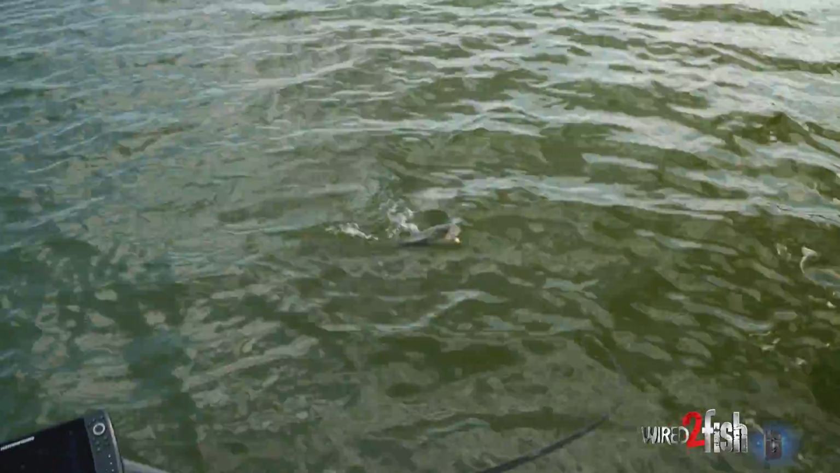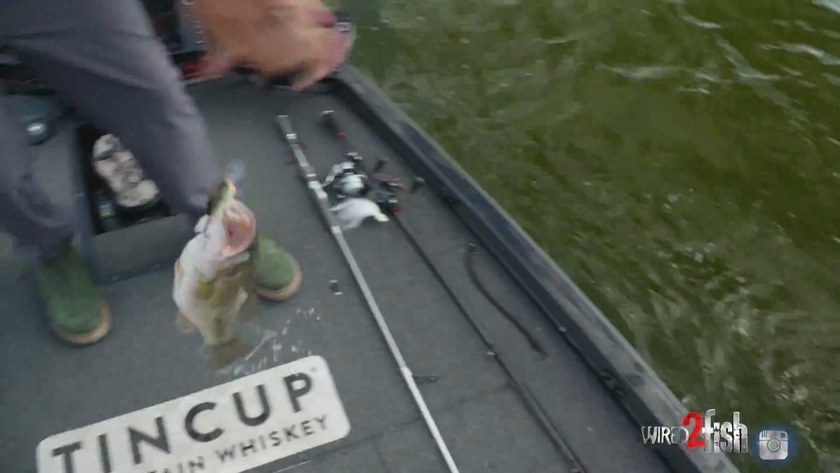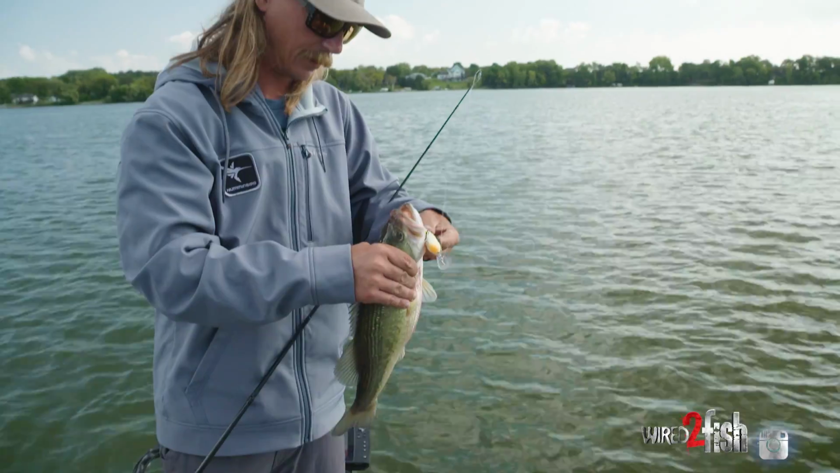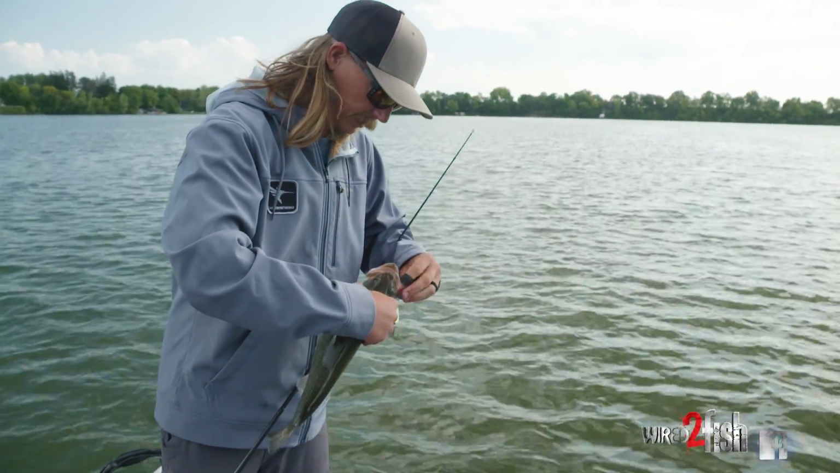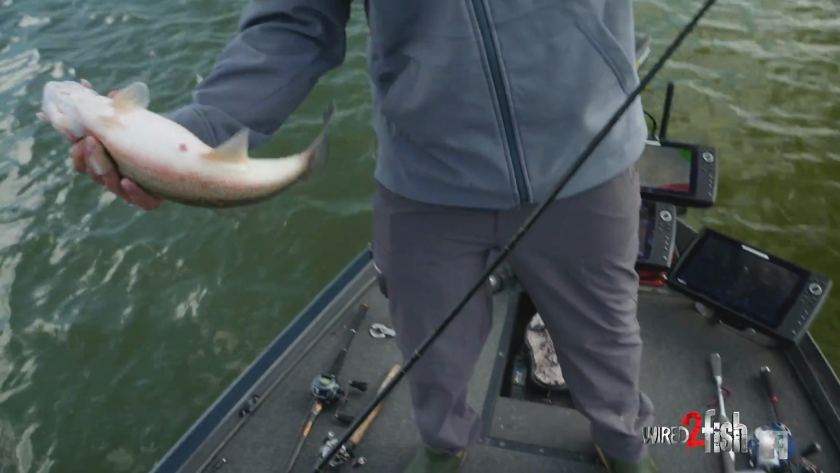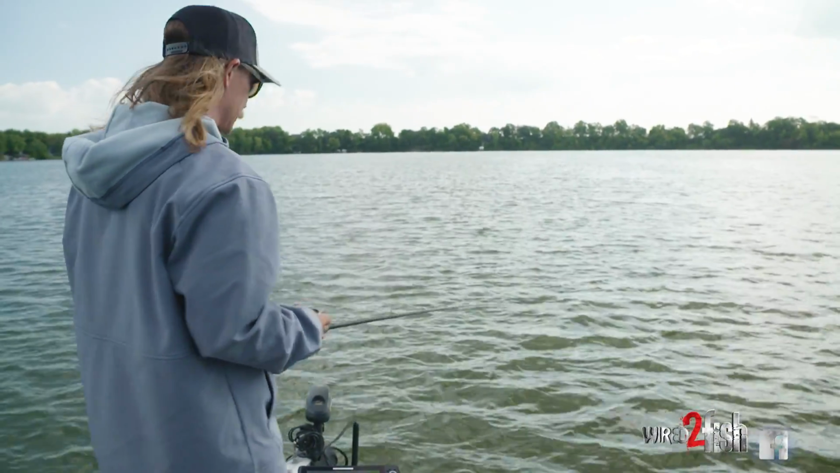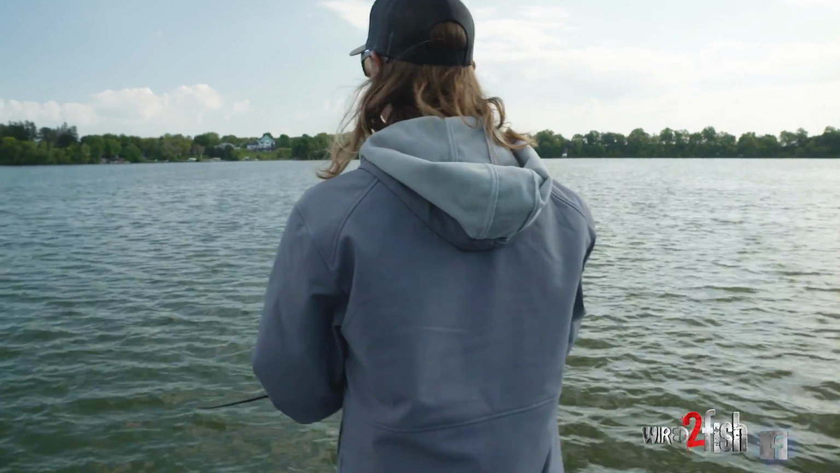Yeah, nice little bass. Nothing big, but I was able to cover that water really quick with this crankbait. That's a nice chunky bass. Instead of dragging something slow, this is unfamiliar water for us. So until you know the sweet spot, it's not really worth sitting there Neko rigging or drop shotting. Nice healthy bass for sure. We covered almost a third of it real fast with a crankbait. Then as soon as I get a bite, just lock down on the spot lock.